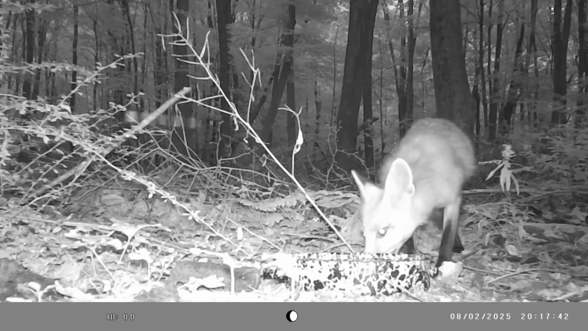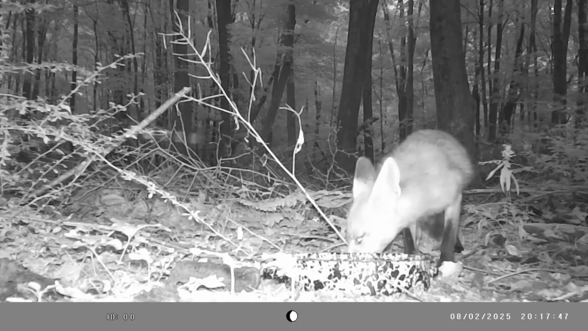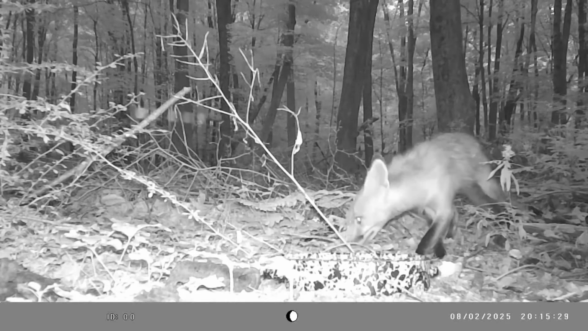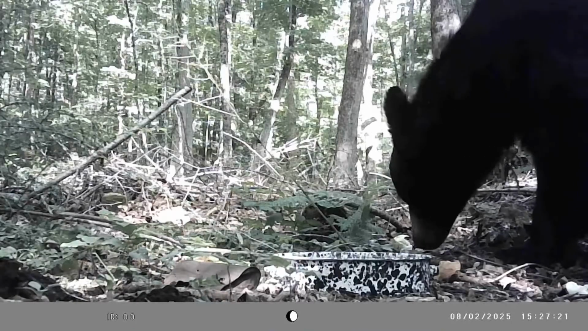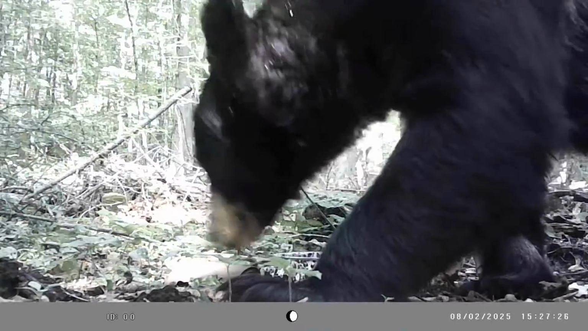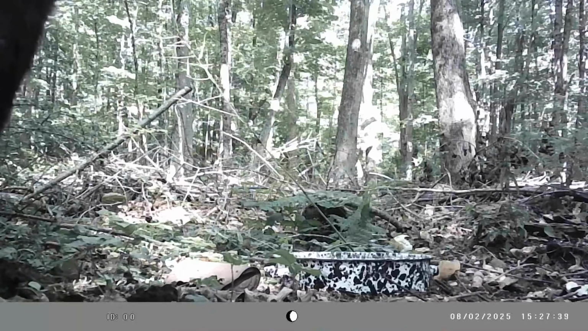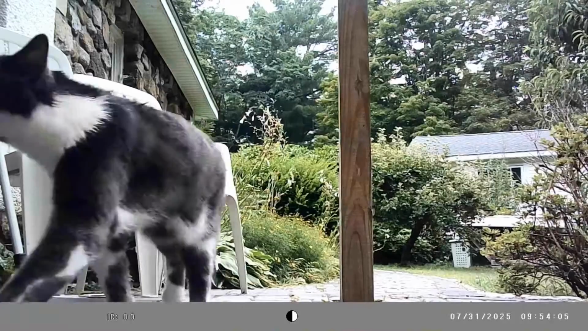And here's the little fox that usually comes by. Again, the night footage is looking really nice. The infrared lights work really well, triggers really well. And here's the bear. I've been seeing a lot of this guy lately. He was right outside my back door the other morning. And here's Eddie, and he'll show you how good the audio is.